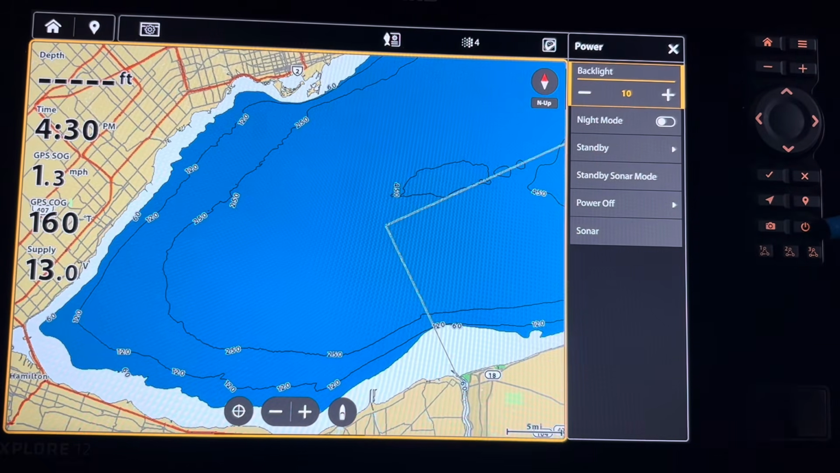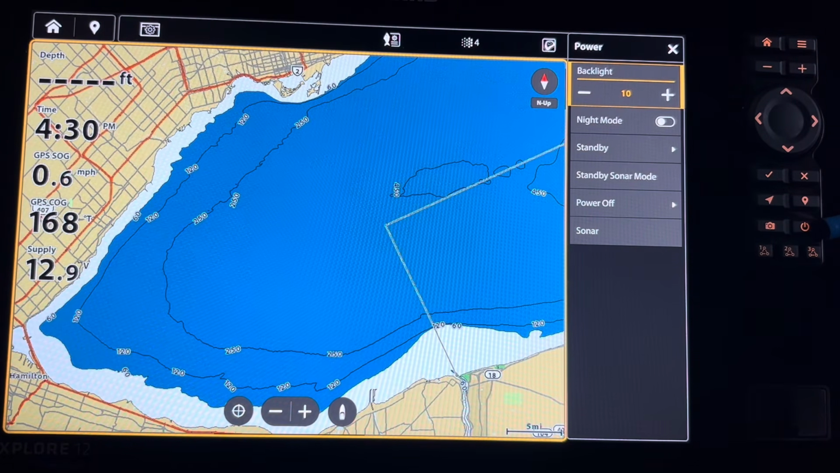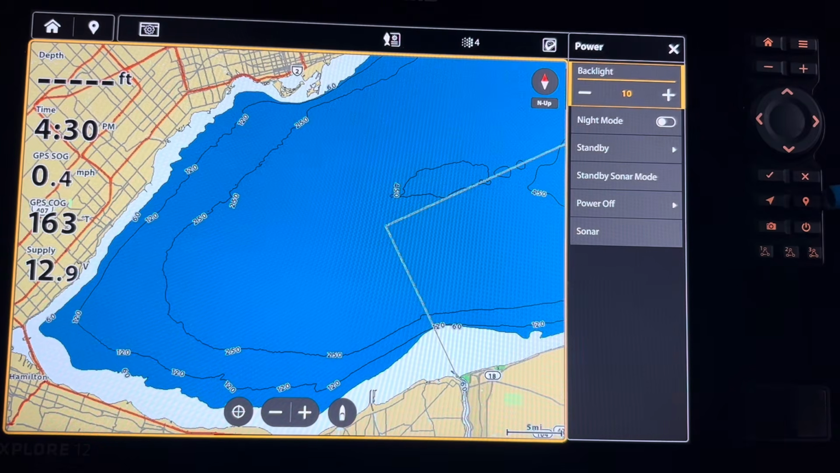The on-off button on the Humminbird XPlore is pretty straightforward, but there are other features on here that will be helpful to you as you go along in the process of learning how to use your Humminbird XPlore unit.